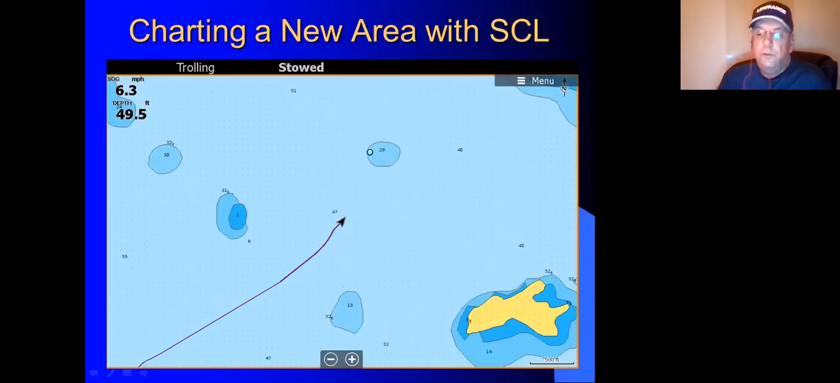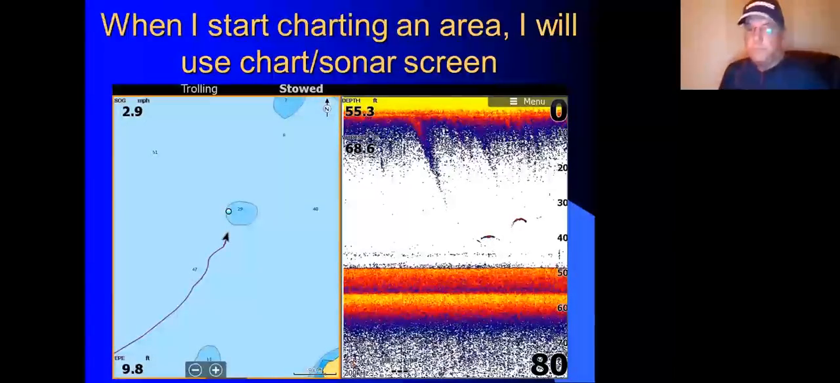So what I do, because I'm not only looking for structure, my bottom line is I'm looking for fish, is I'm going to use a split screen of chart and sonar. So as I go through this area and I'm getting my chart data, I'm actually looking for fish at the same time. I can see a great piece of structure that looks like it's ideal, but if I don't see a reason to fish on my sonar screen, I'm not going to do it. There's no reason to do it.